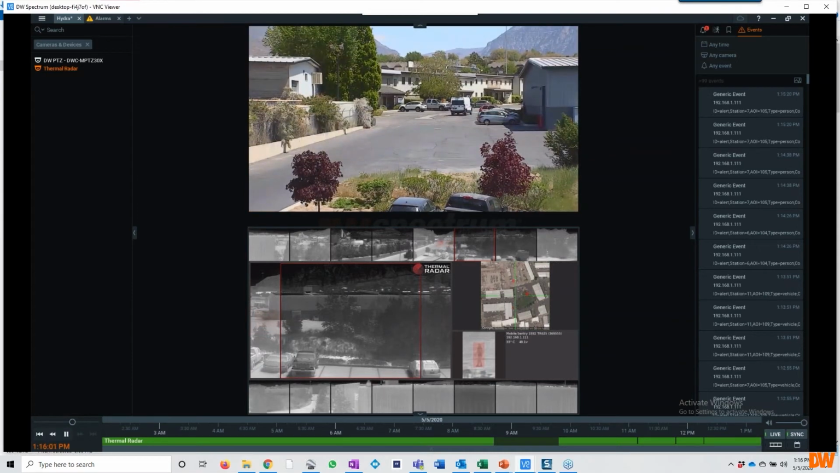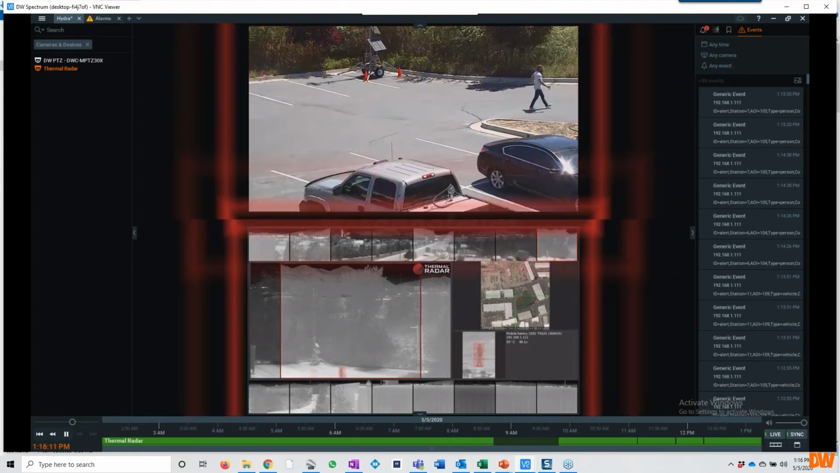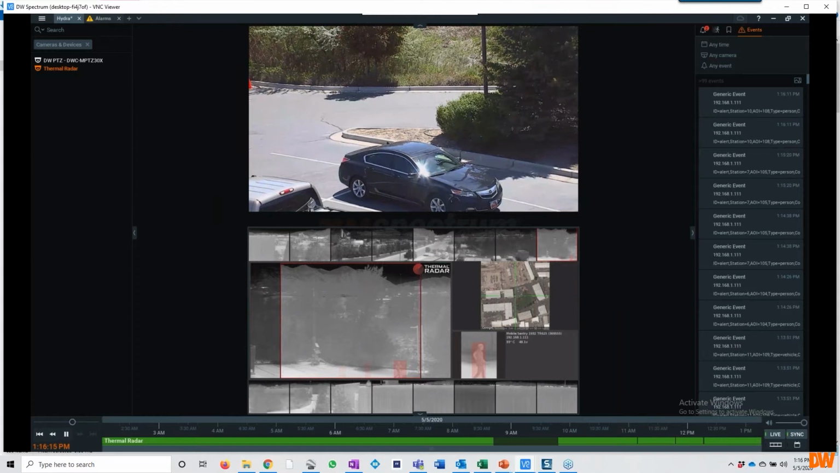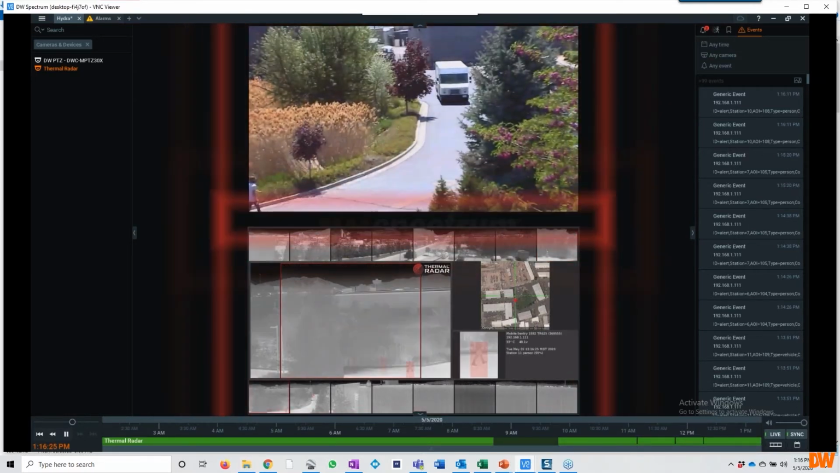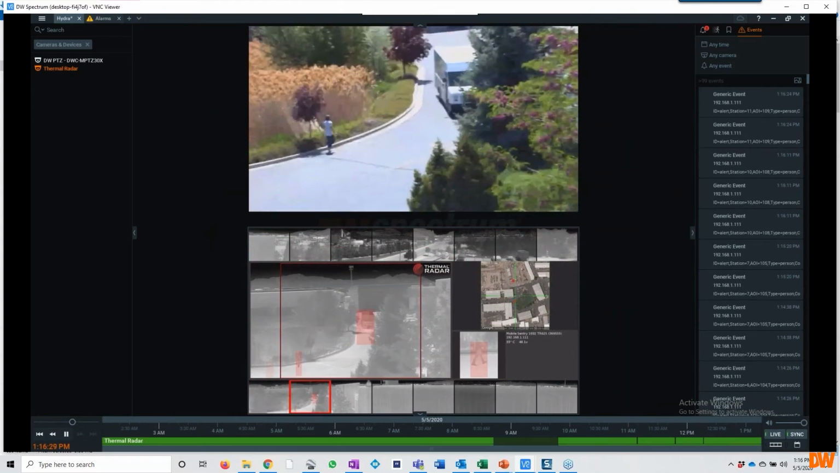Every time you see the PTZ make an adjustment, it just means that the thermal radar has detected something and the PTZ is now tasked to go look at it. We typically choose the target by confidence level. So if I'm more confident in the hit from that truck, I'm going to go to the truck first. If I'm more confident in the person, then I'm going to go to the person first. So we'll see if it triggers. Yep, there we go. So as that person or the truck moves anywhere on the property, we're going to see it.